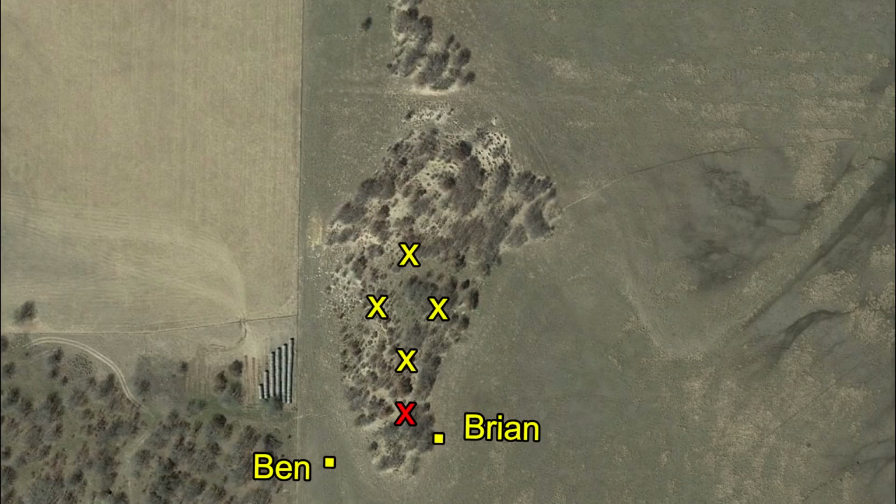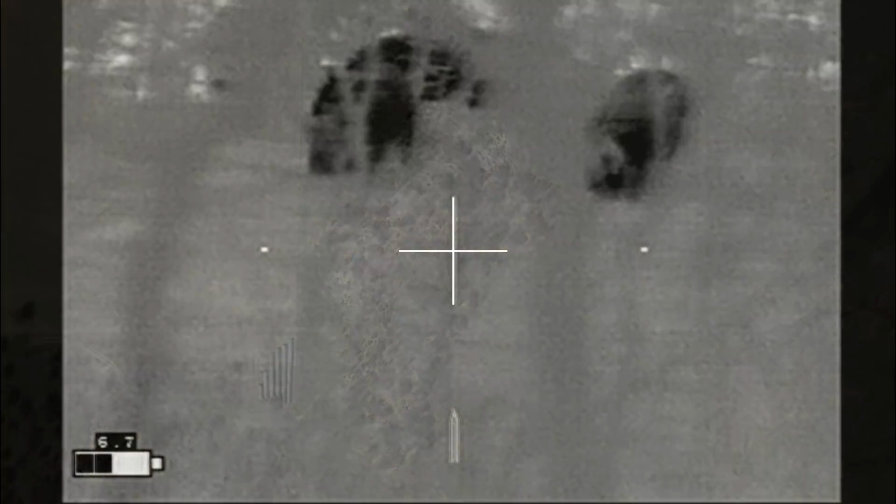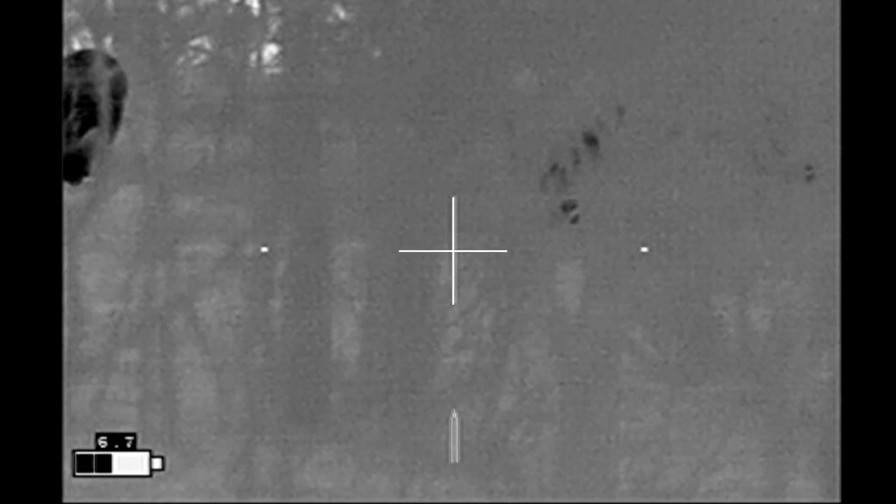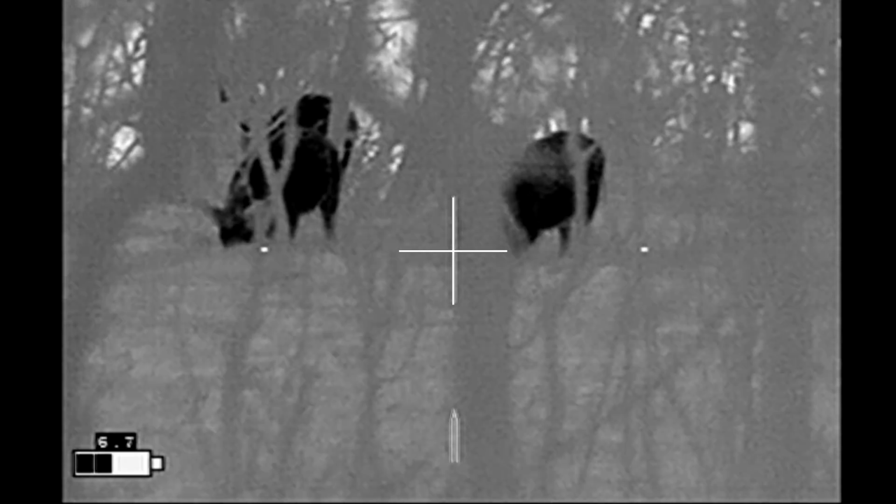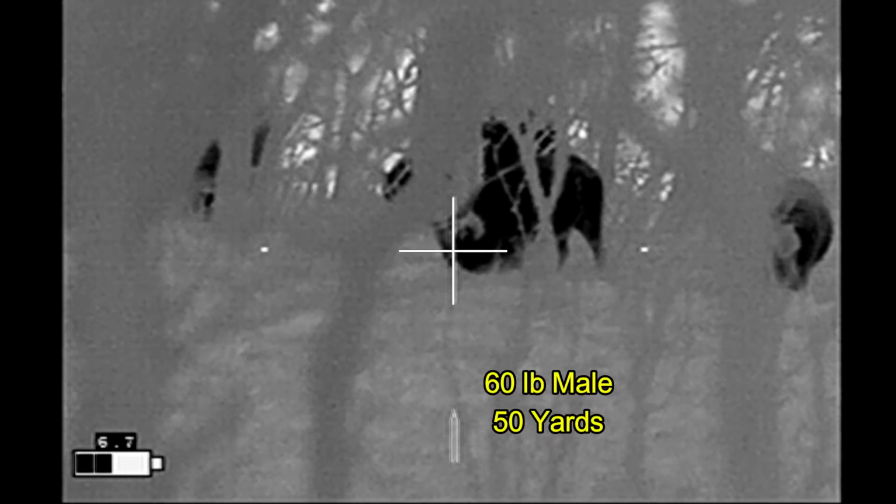I'm going to shoot one hog up on the hill. All of the hogs are going to run out into the open where Ben is, and Ben is going to kill all of them. Or at least that's the plan. So first I'm having trouble getting a clear shot through all of the brush, and I don't want to be shooting over the top of the hill, so I need a hog that's down low with its head down, maybe in front of the tree like this one right here.